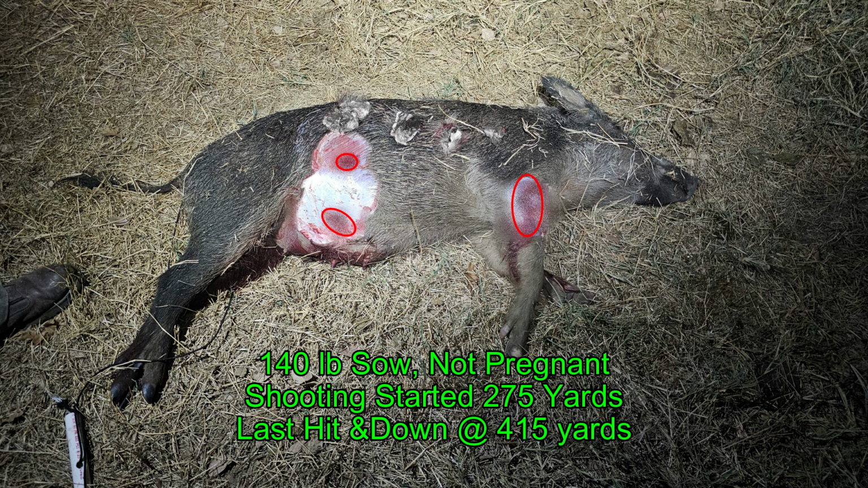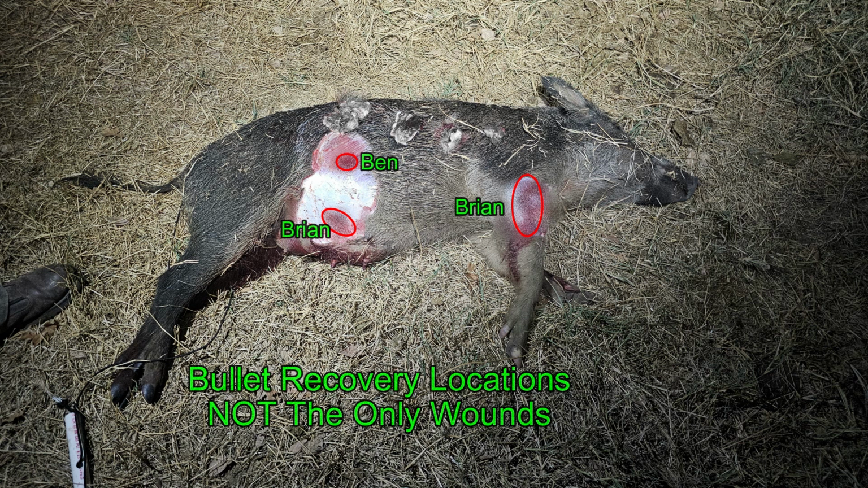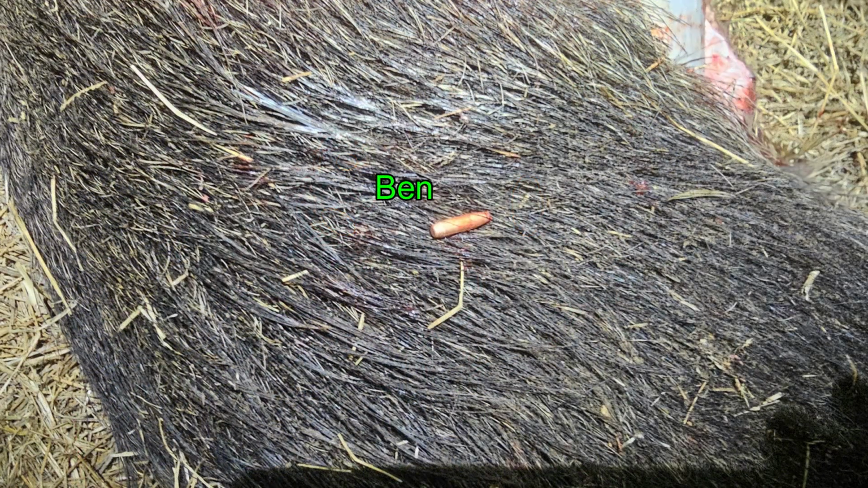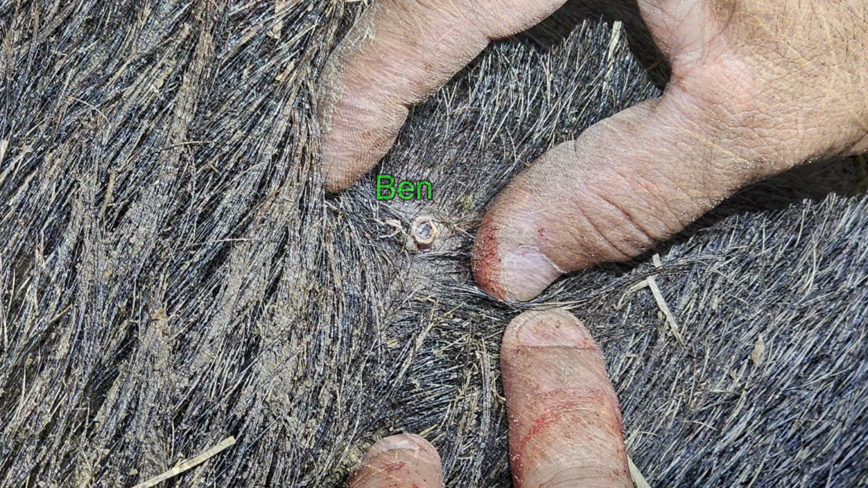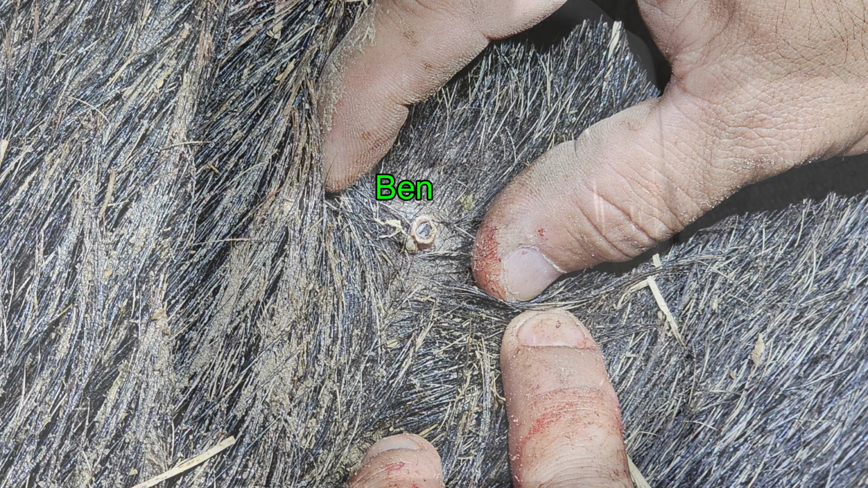sow at 275 to 415 yards. So each of the circles show where bullets were recovered, and I've labeled whose bullets they were. Ben's 223 from this side had not expanded, just the tip was damaged, and on the opposite side we had a 223 protruding from the skin.